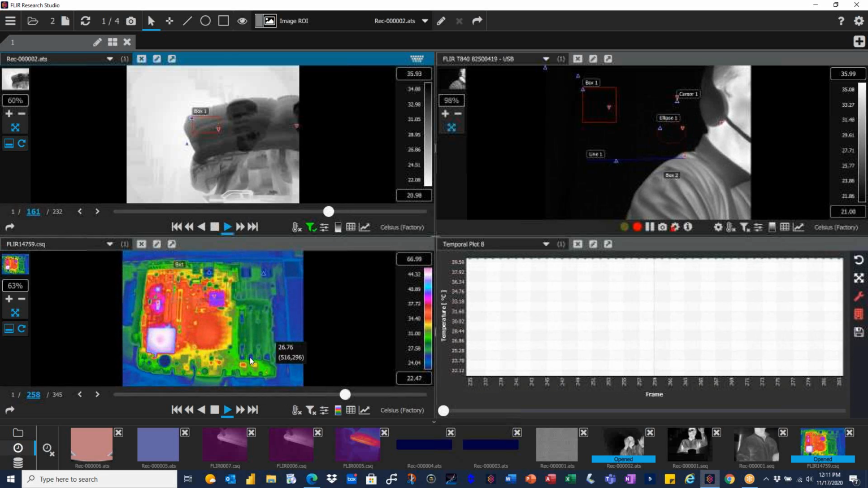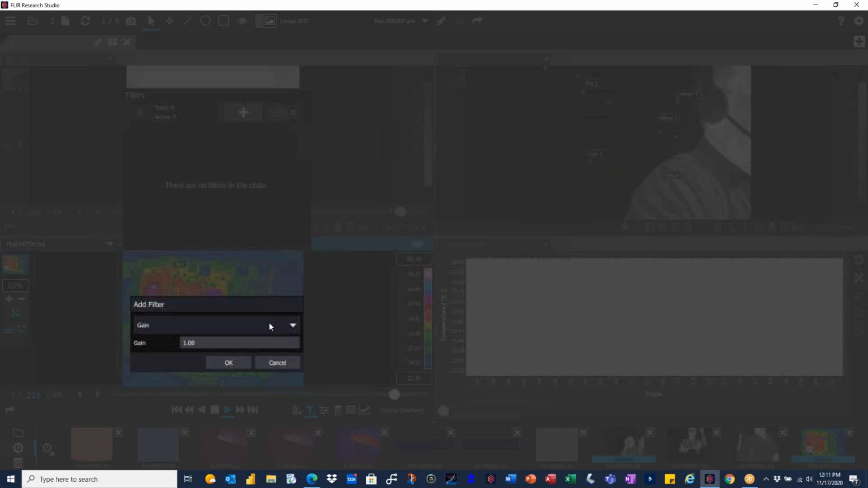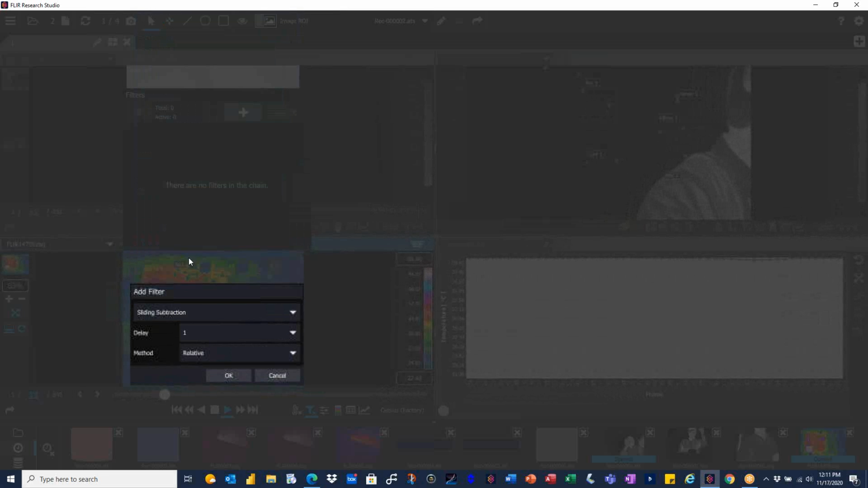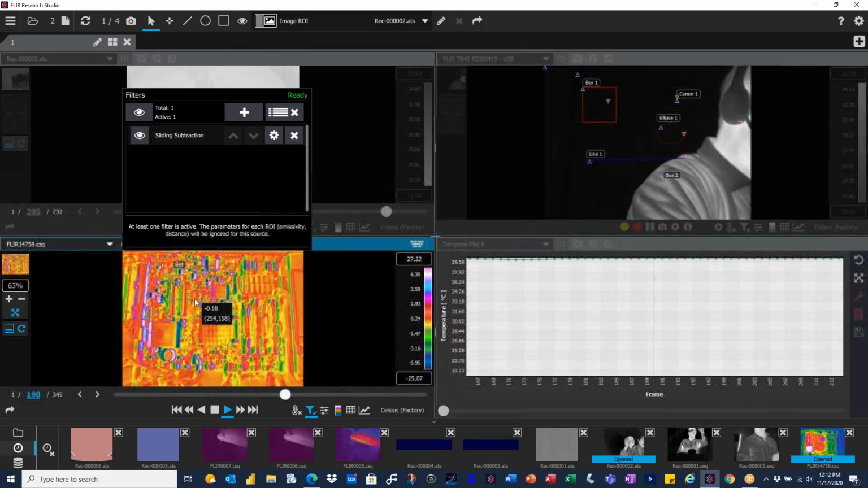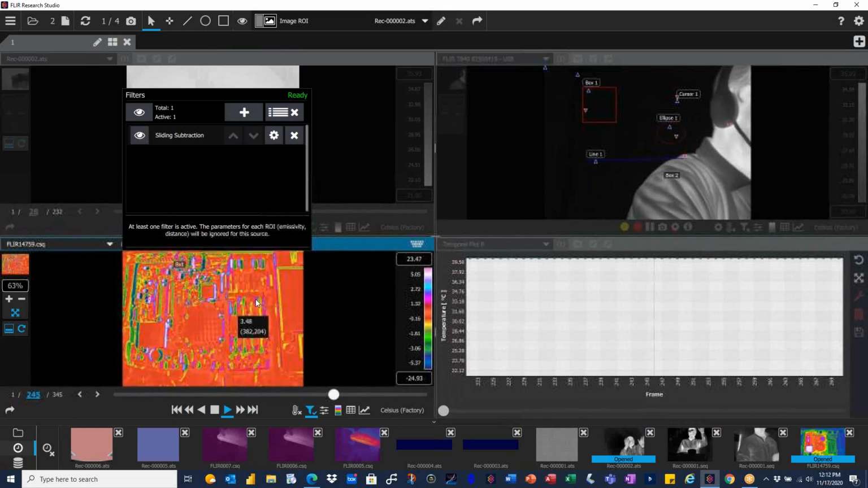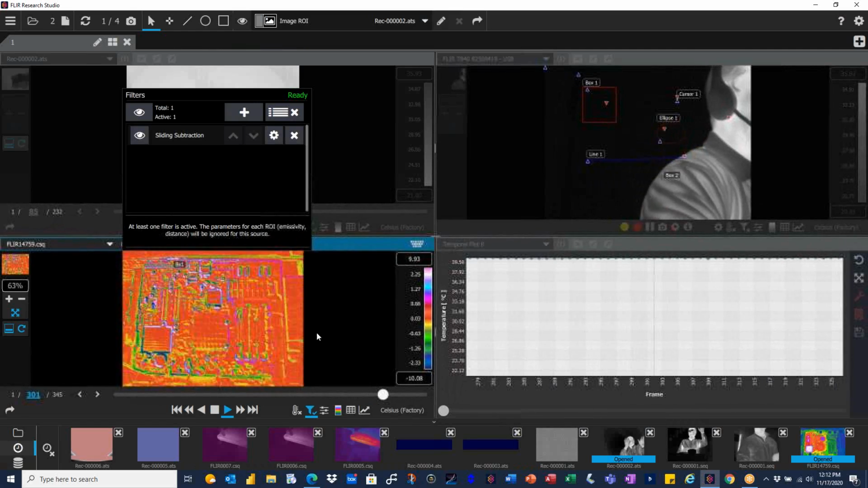If I wanted to see the little fine details that I might have missed, especially for circuitry, I can turn on frame subtraction. So let's do sliding subtraction. This shows me the difference relative to the previous 1 or up to 16 frames. I'm just going to do 3 frames. I'll do relative, meaning that it's continuously moving. And here it shows me the subtle differences, any changes that might have occurred that I might have missed. I moved the camera purposely while recording this just to create these effects. So these are the filters.